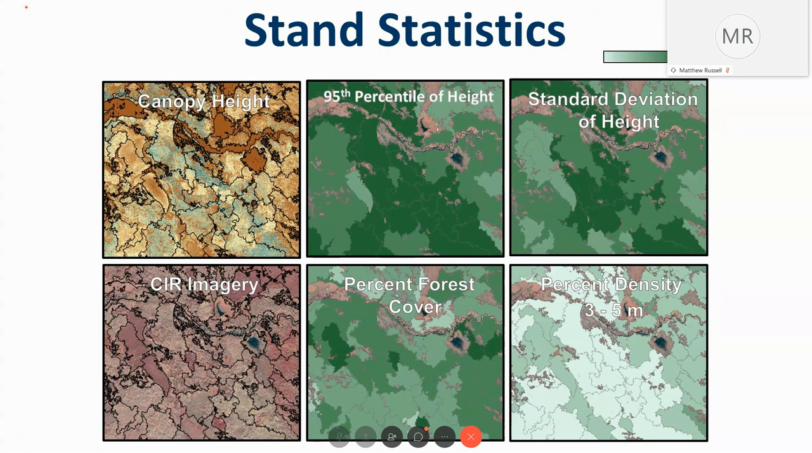There are a few more stand statistics that we can pull out of this information. Not only canopy height, but the 95th percentile, standard deviation, and so on and so forth. I don't need to read all these off to you, but there's quite a bit of information that we can utilize when running through this process, that we should be able to use in our final analysis for inventory.